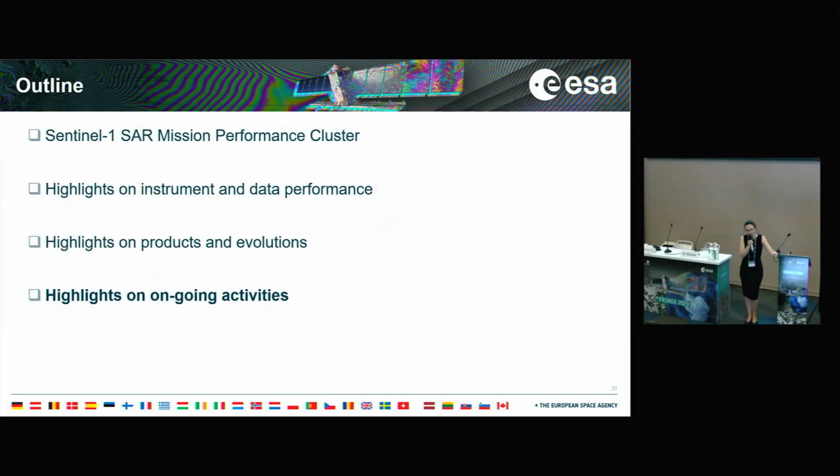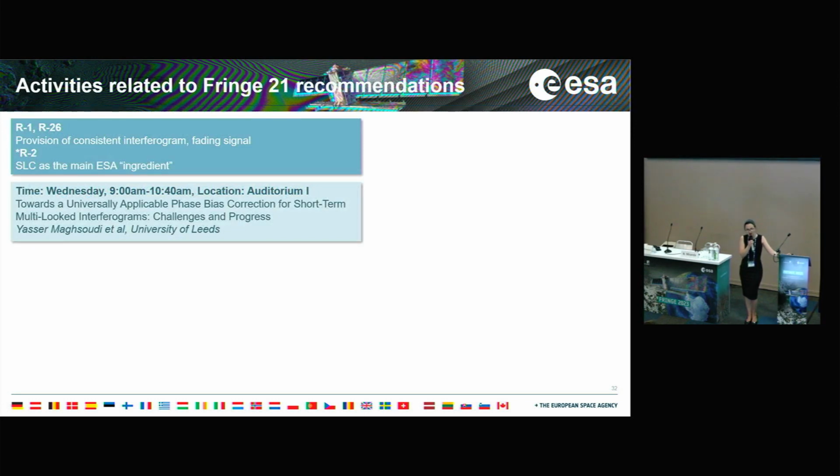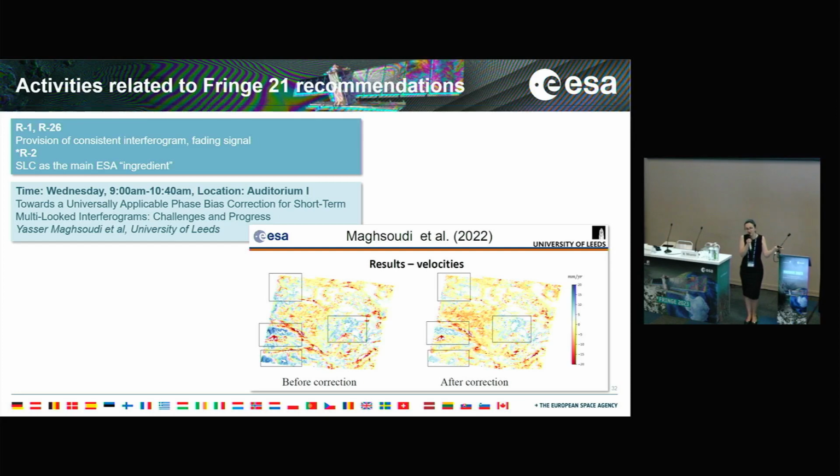Just very briefly at the end, I want to mention that we have some other activities which are not necessarily related with the MPC, but are related with some recommendations. In particular, we now have a study with the University of Leeds in order to better characterize the fading bias in the interferograms and try to demonstrate a method that could eventually be used to give correction layers for this bias. I also point you to a presentation on Wednesday by Yasser that should show a bit of what he has been doing at the moment in that direction.